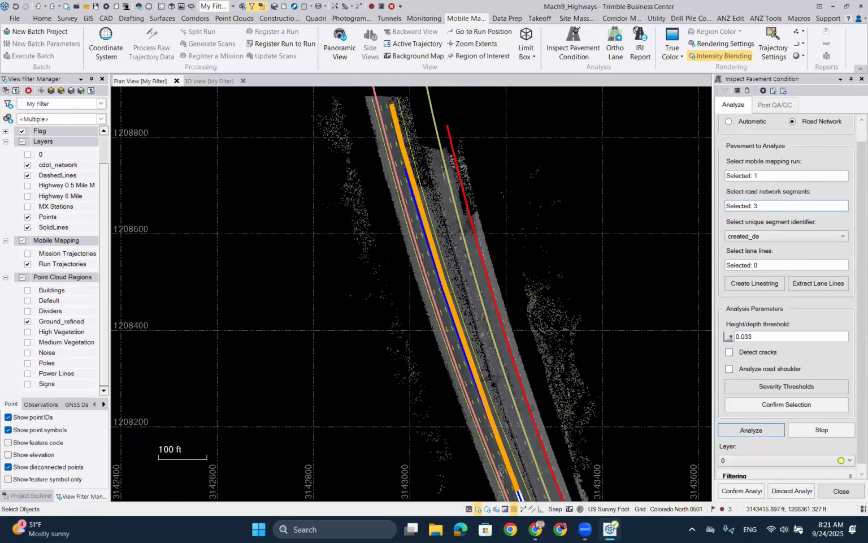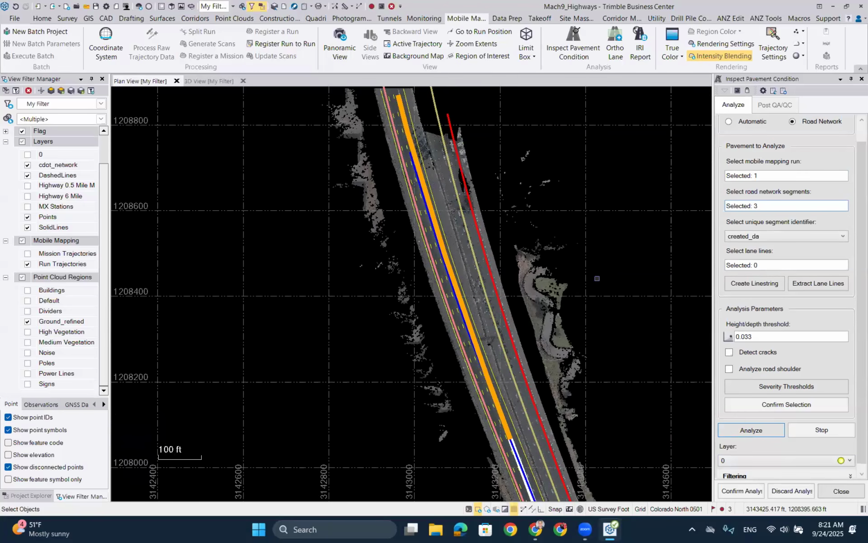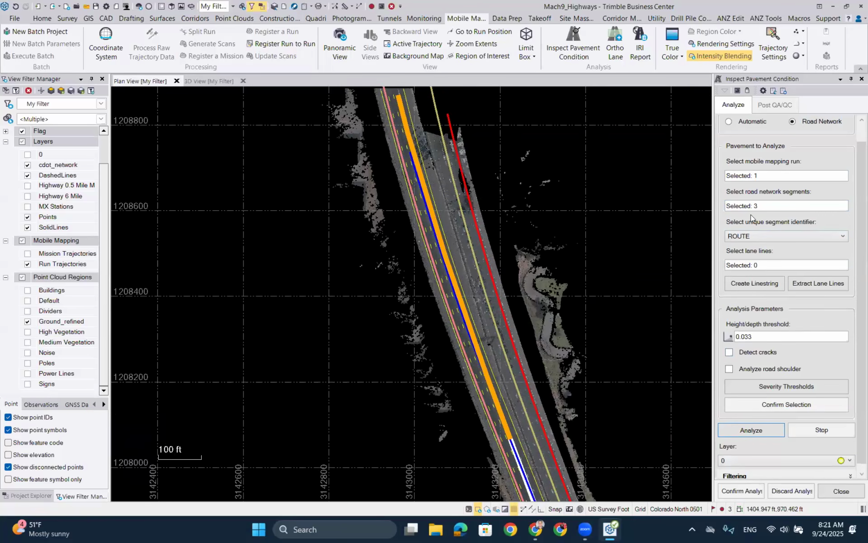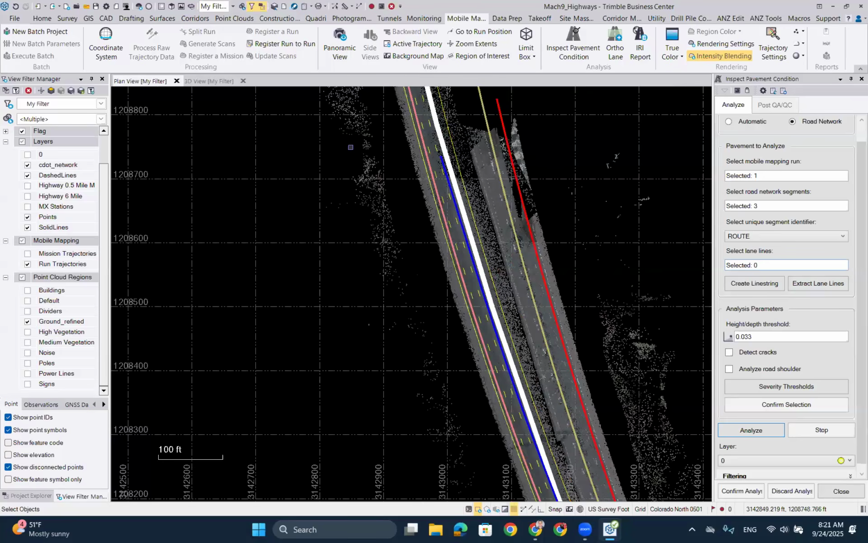I just put them up myself, but if you have defined sectors like this, you select the ones you need. And then the unique segment identifier, as you'll see, is just the feature code list from this. Mine is the route, and it will give me that unique identifier so I can define which section I am working with. Now we just have to select the lane lines which we want to use.